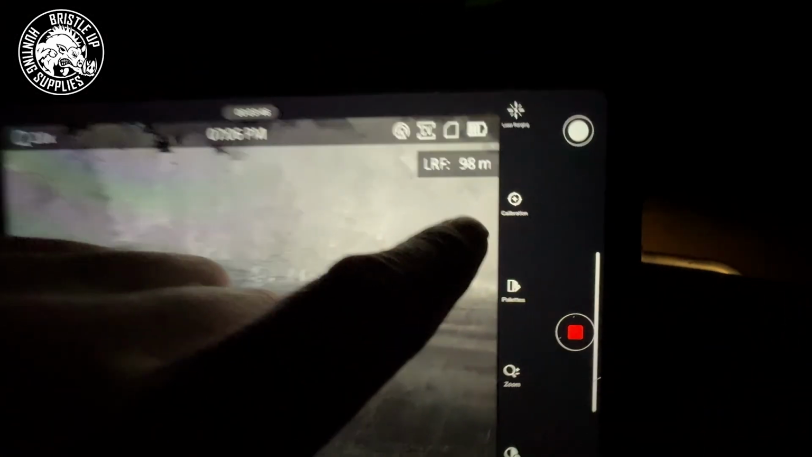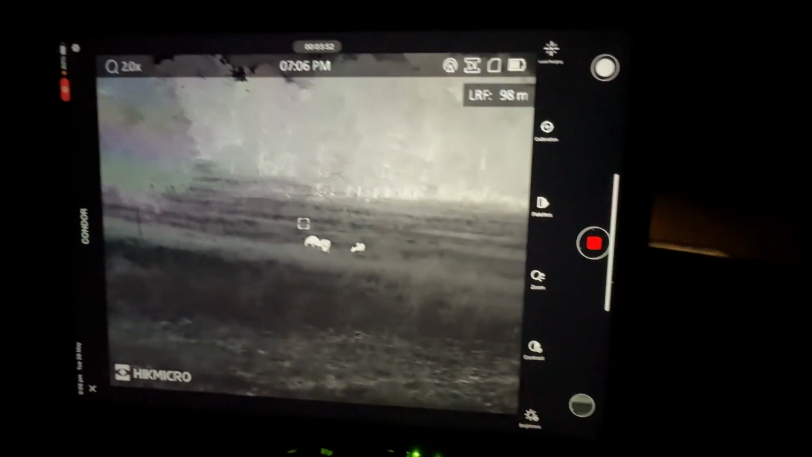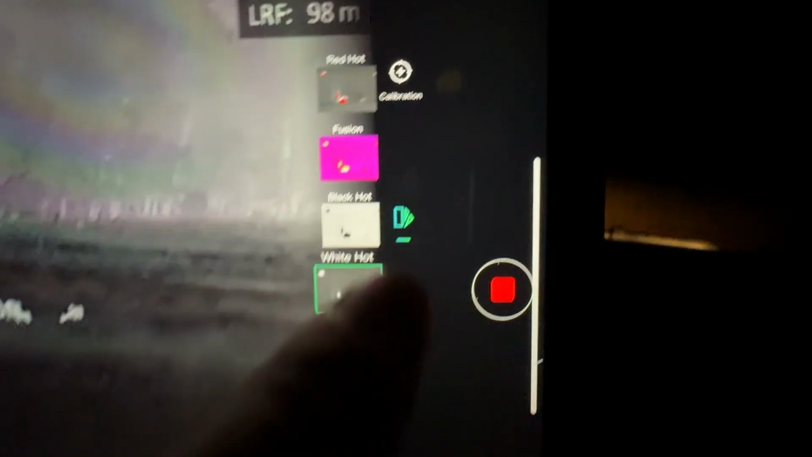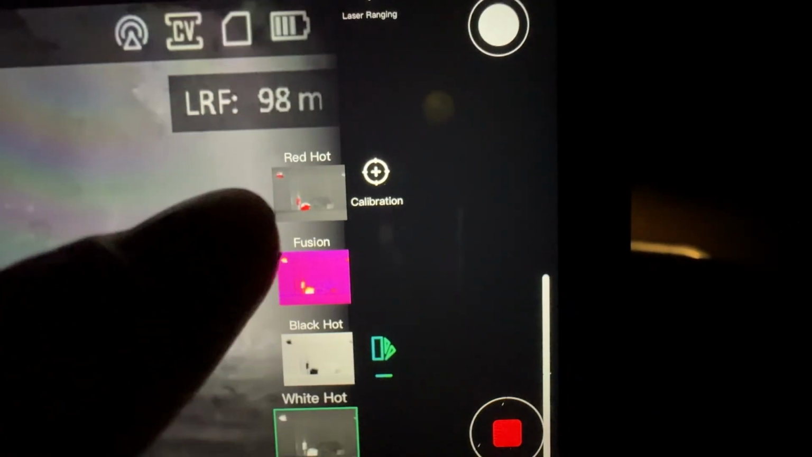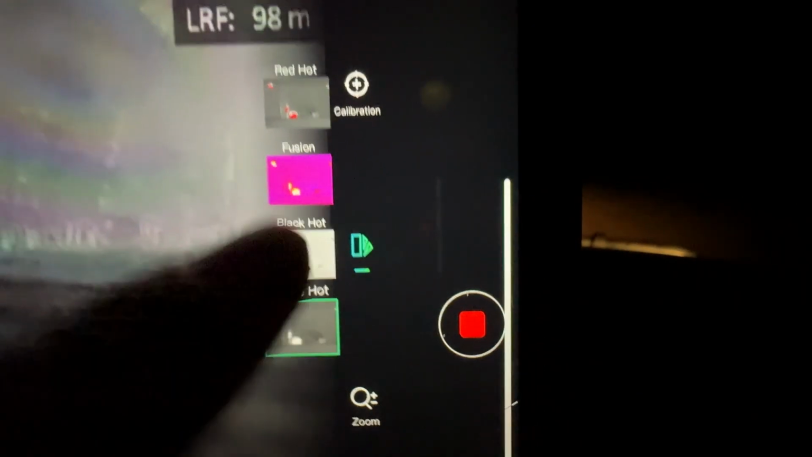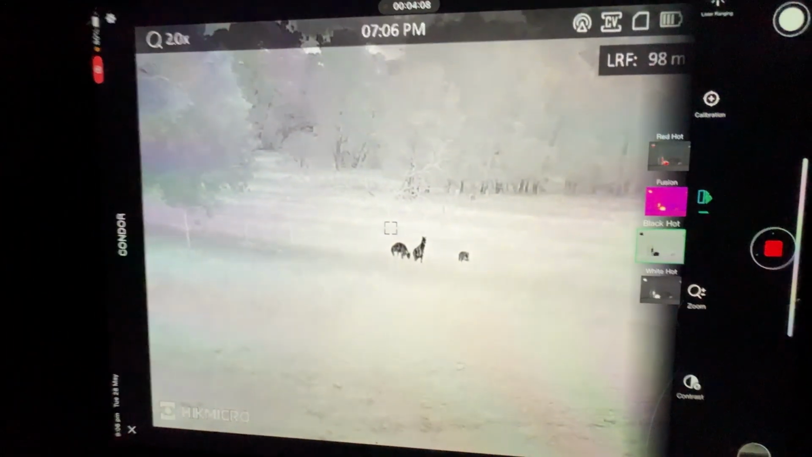Then we go down, we've got a manual calibration. So if we press that, it'll do an image calibration just to clear that image up if you need to. Then we have palettes. We press this and this will allow us to switch between the different palettes. We've got white hot, black hot, fusion, red hot. White and black hot are the most common and most popular. We'll just switch it over to black hot there just to see what it looks like.